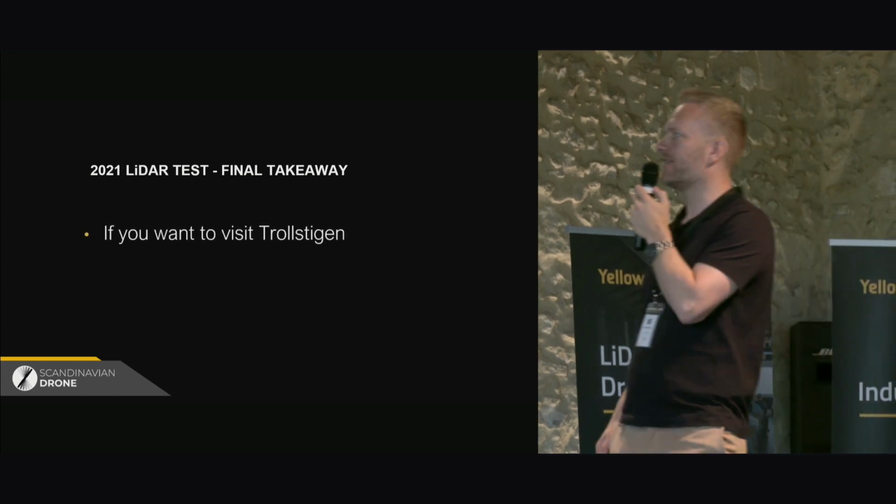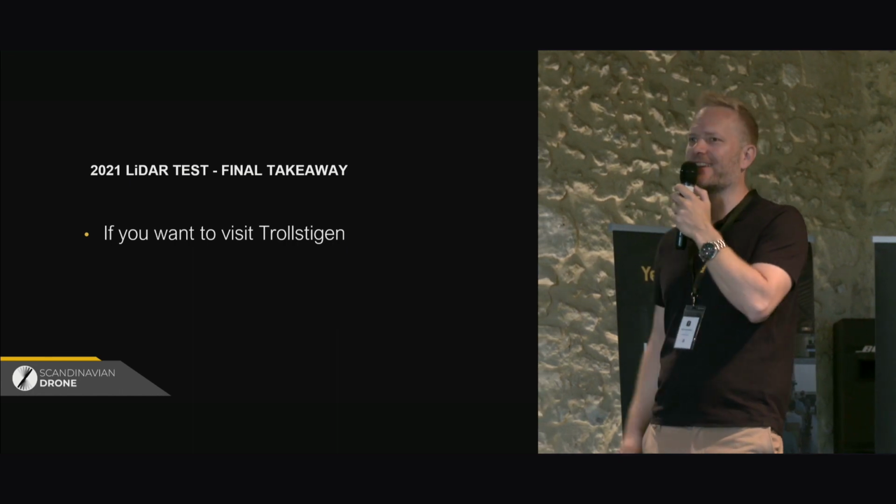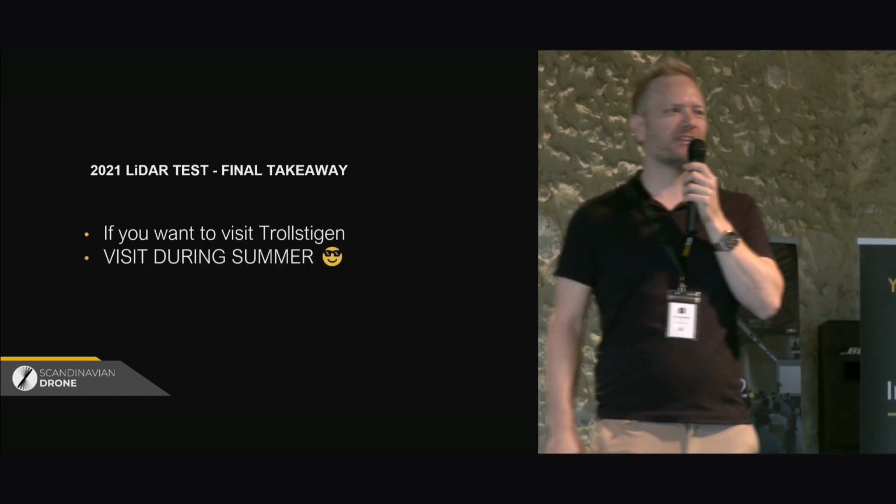The final little thing I can leave you with is, if you want to visit Trollstigen, I would recommend not to visit in October. Visit in the summer, it's much nicer.